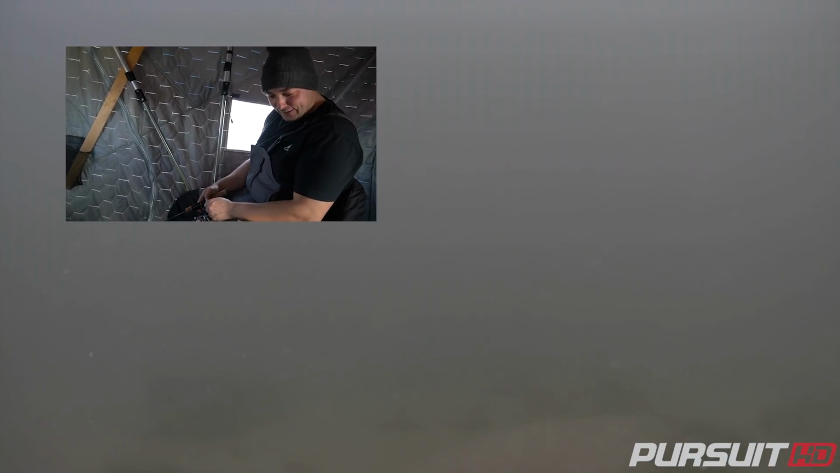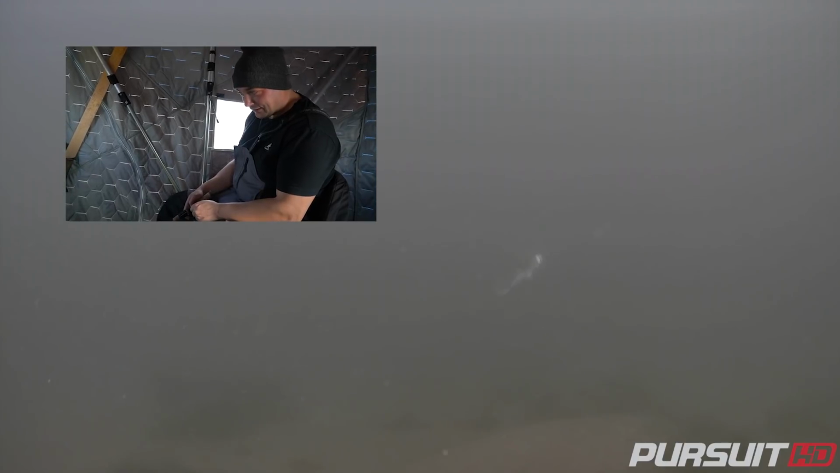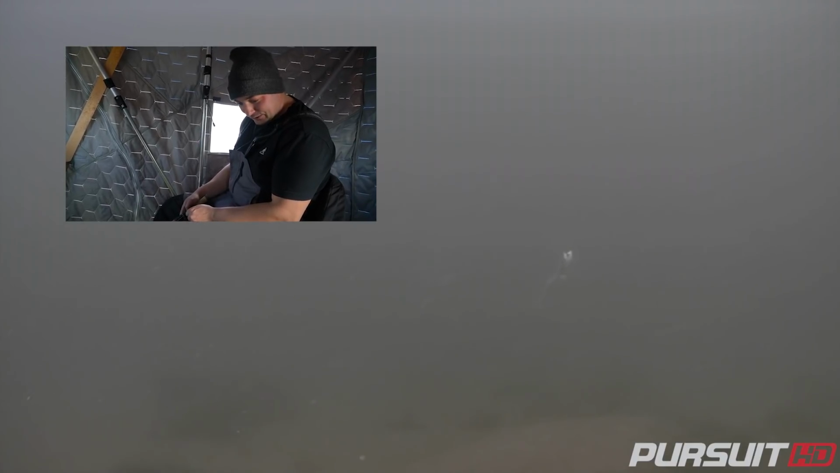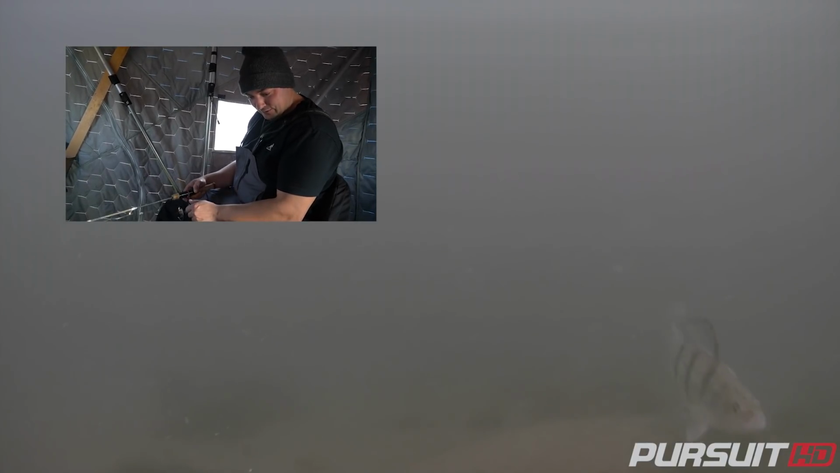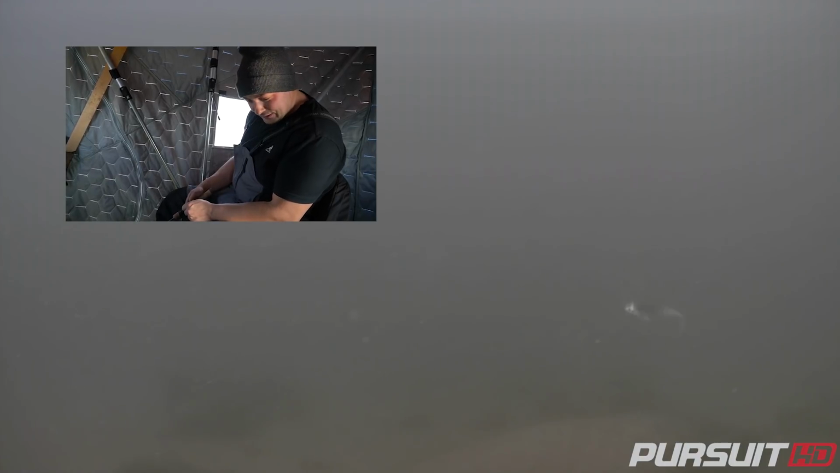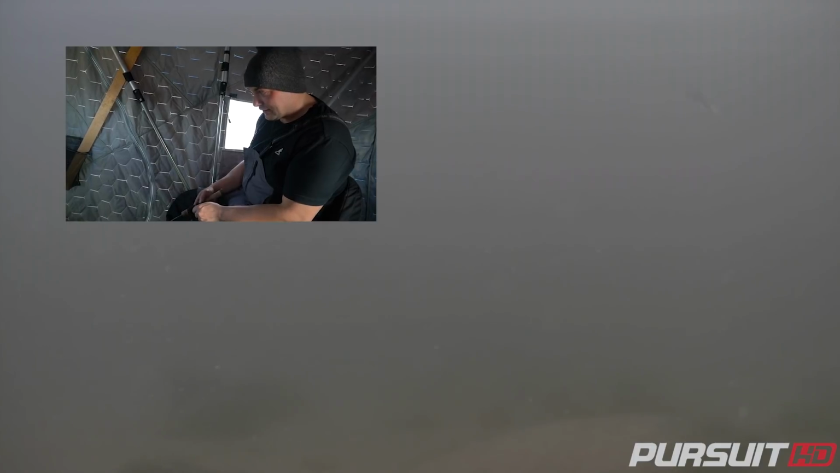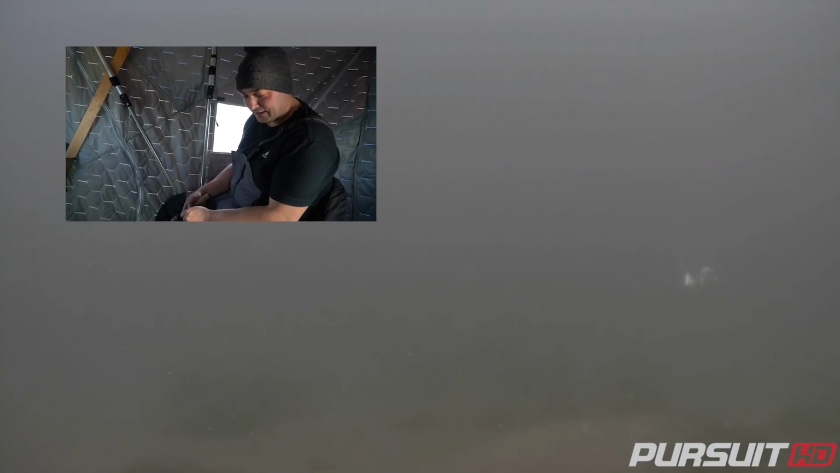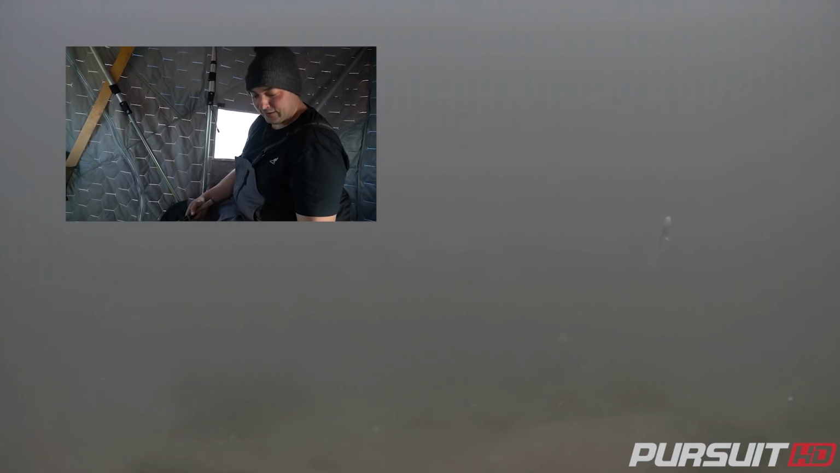Oh! That is not how it's done. Don't do it like that. Oh, he's not big enough to take this big tail. He sure likes it though. Crazy little guy. What is he thinking?